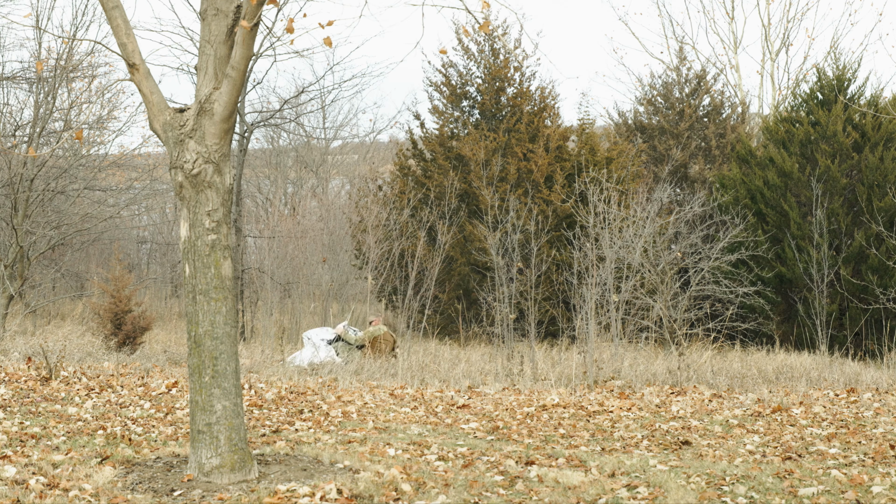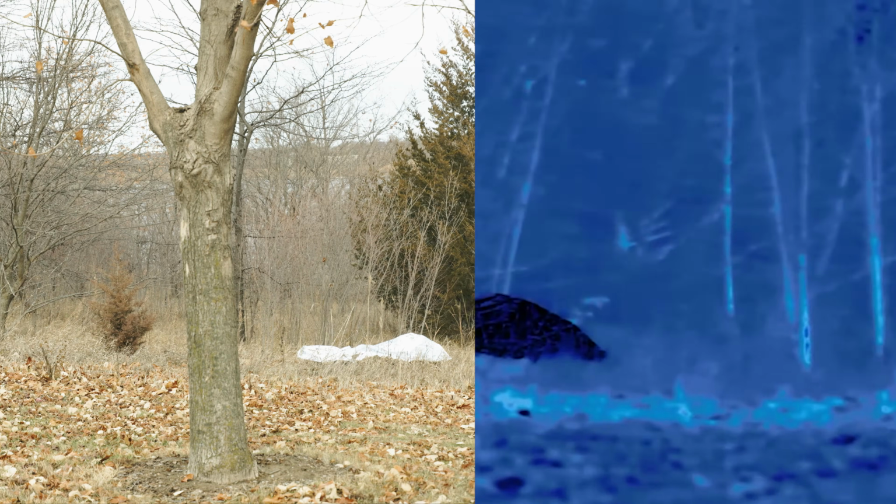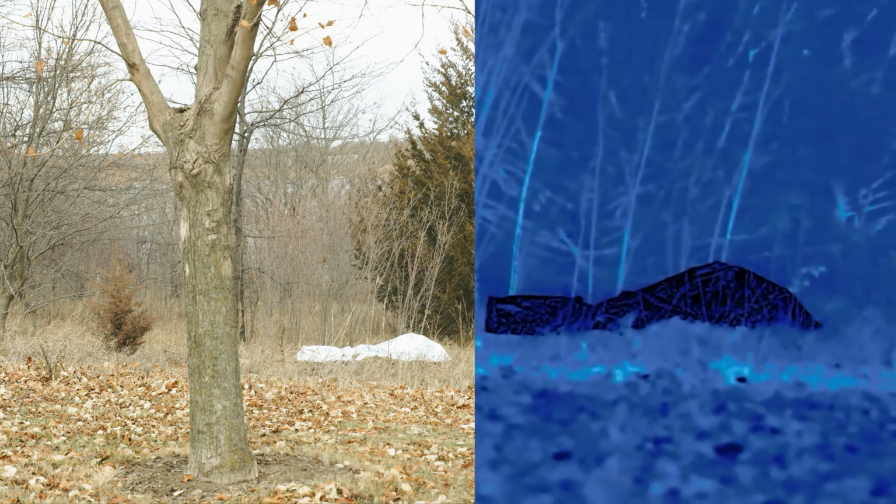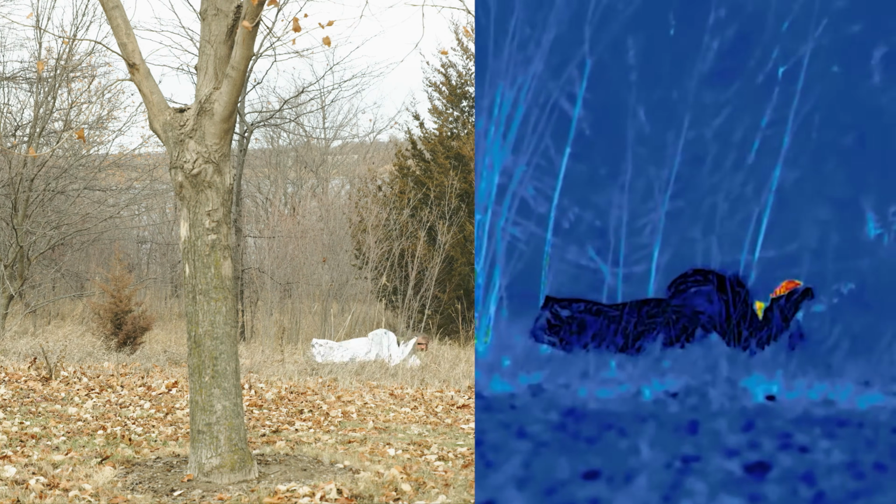I quickly drop down and cover myself, and here our drone goes looking for us, and we move the drone over and it's a huge black body bag. Look at this. I mean, you totally wouldn't look odd at all.